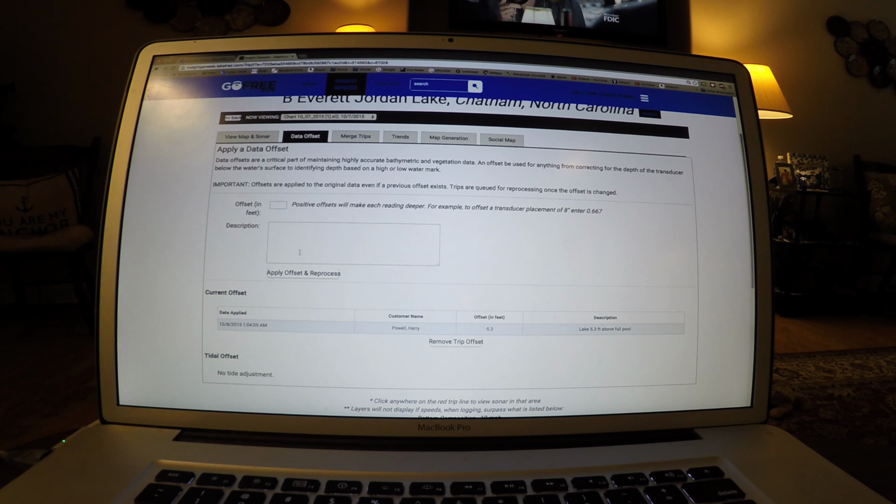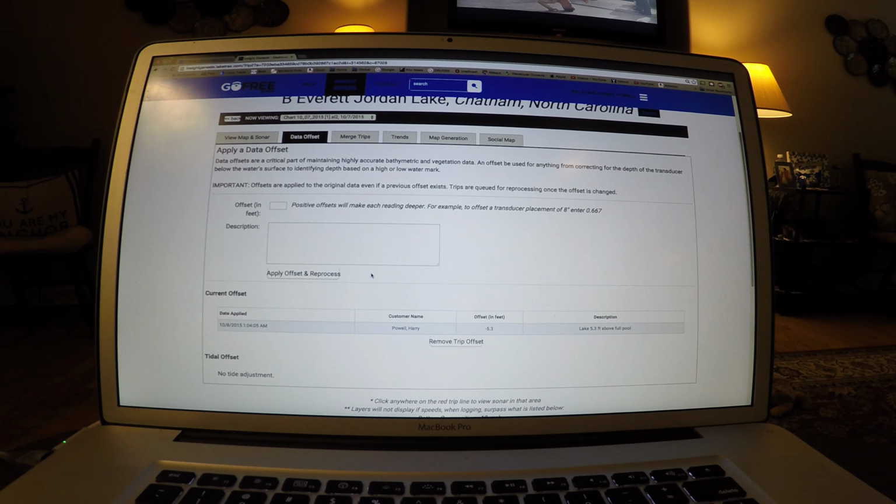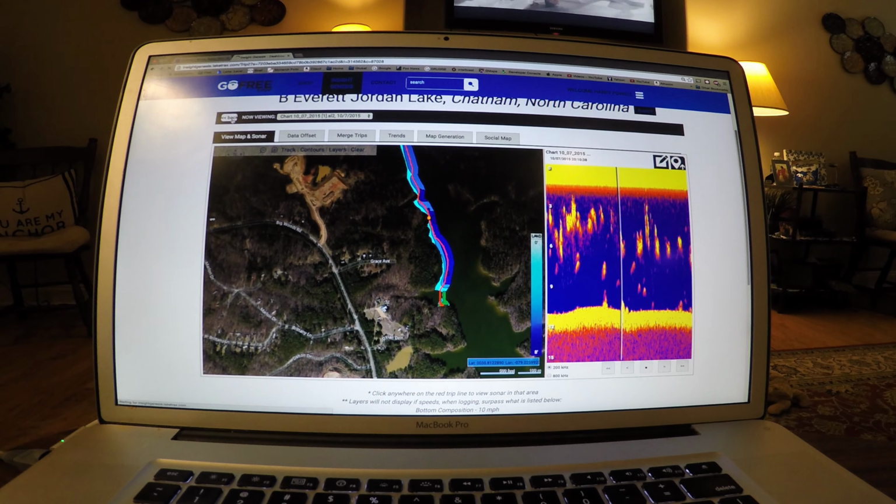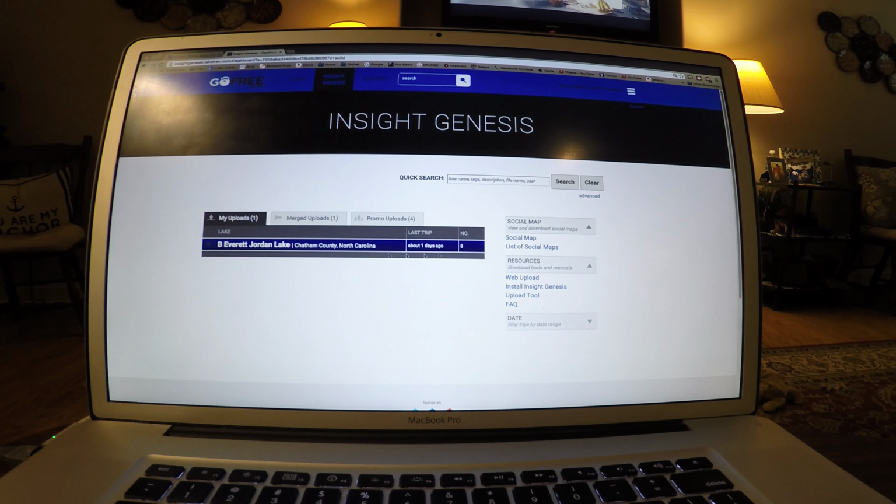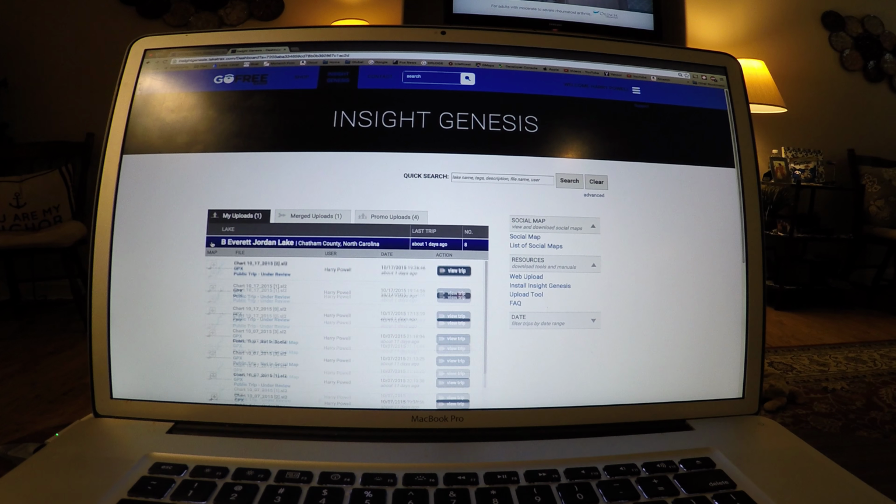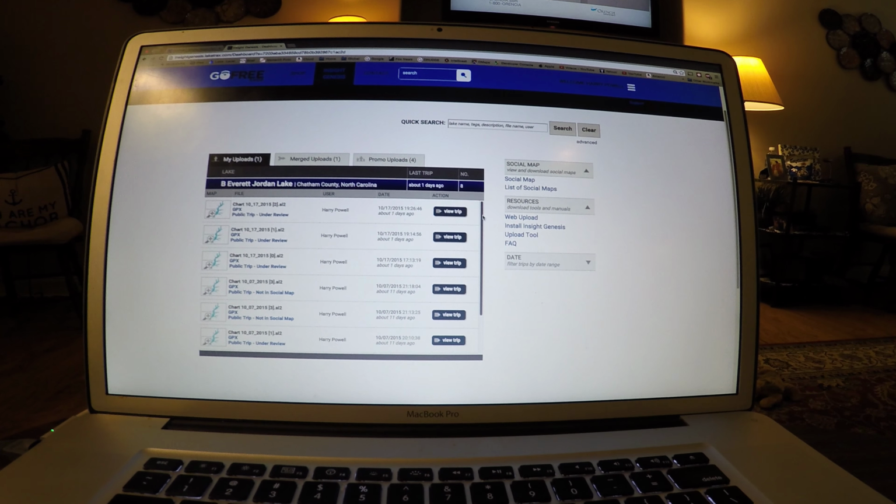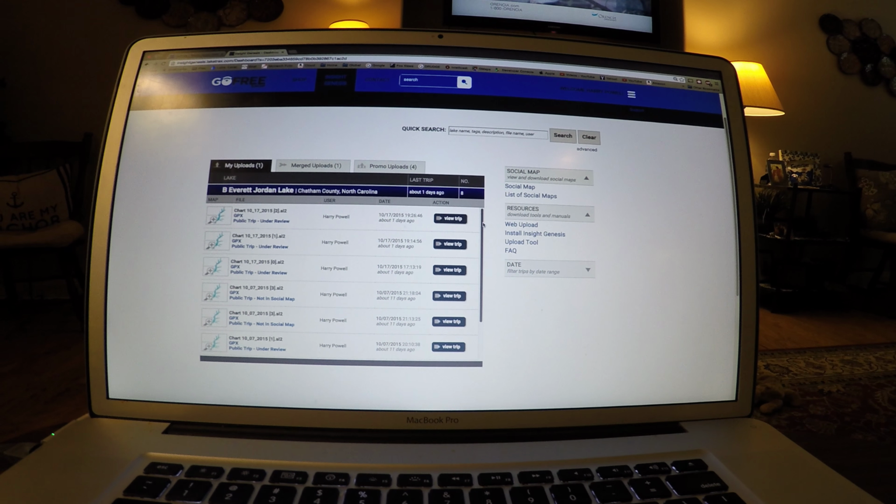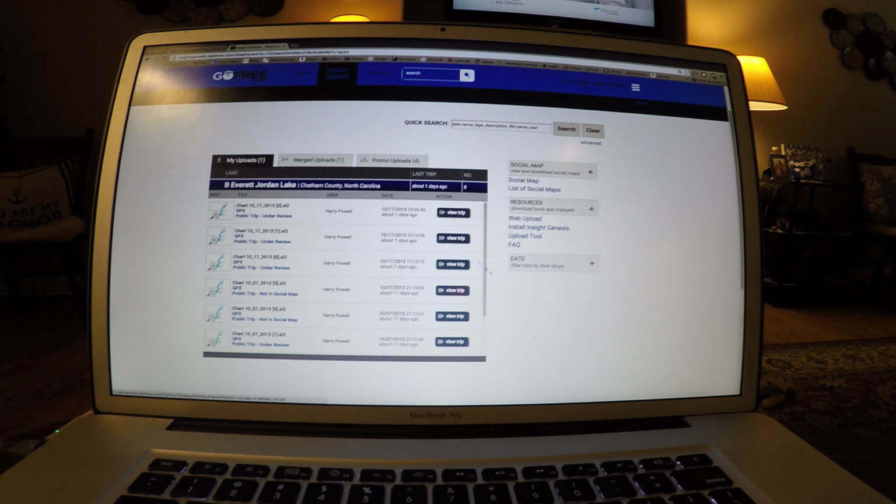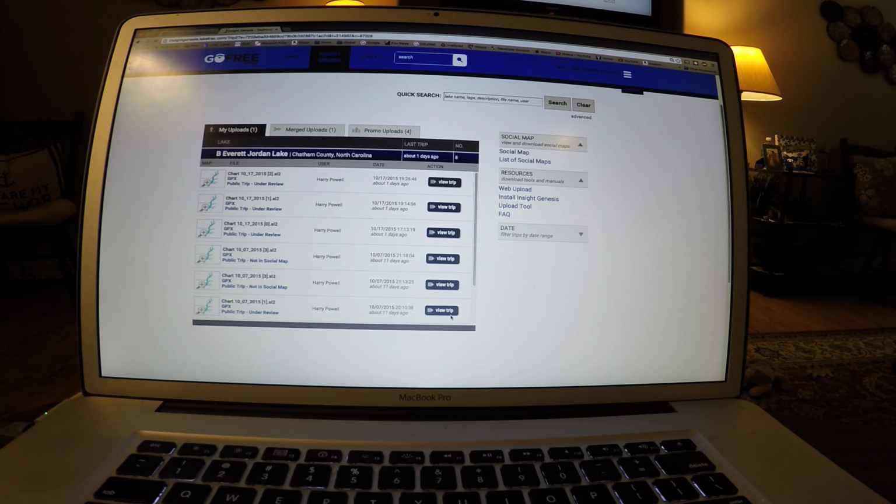Now, when I applied that offset and hit apply and reprocess, it went into the same processing that it did the first time. So if you do that, once you hit apply offset and you come back, you'll see that your number of trips actually goes back down, and it seems like that one disappears, but that one trip is processing again. Whenever you apply that offset, and I did this to each of my trips, I applied the offset and then let them reprocess. They took a little while, but I got back up here, and all of them are back in. So if I come back here and hit view the trip,